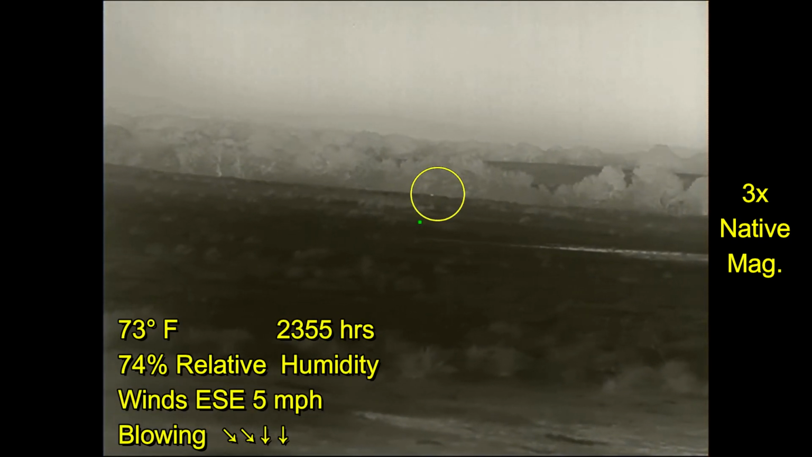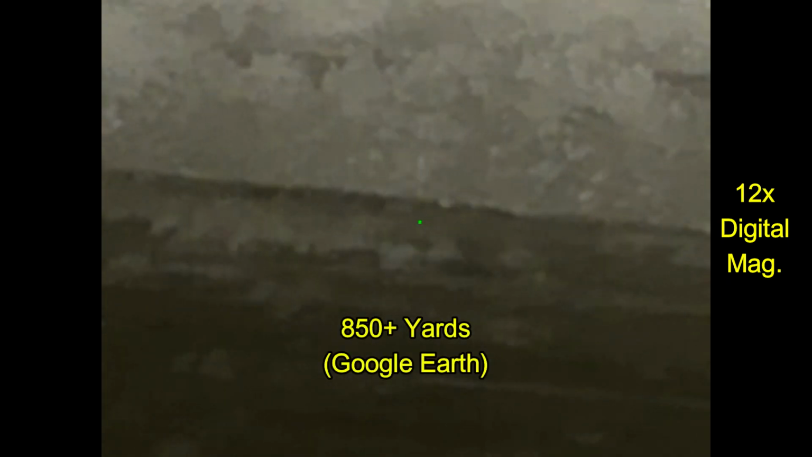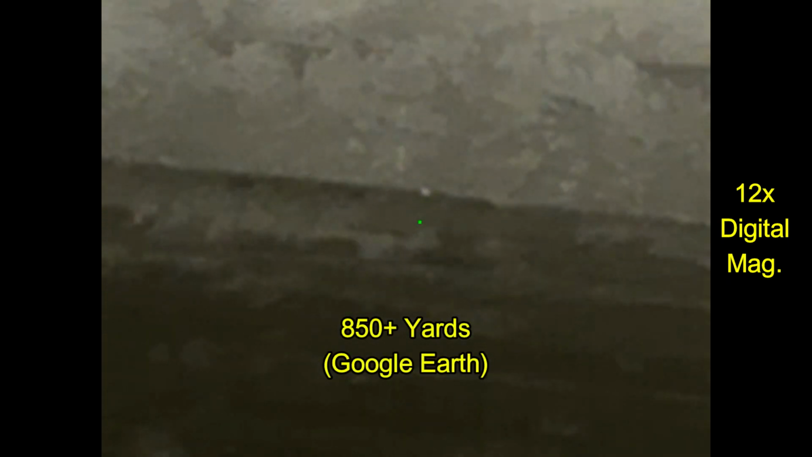And a few minutes later, I spy this dot way out in the distance. It's bigger than the coyotes. It has just appeared right there. There aren't any calves in the field. That's out there at about 850 yards. I think that's good enough information that I'm going to head out towards it. And if it turns out to be something other than a hog, then maybe I can go after the coyotes.